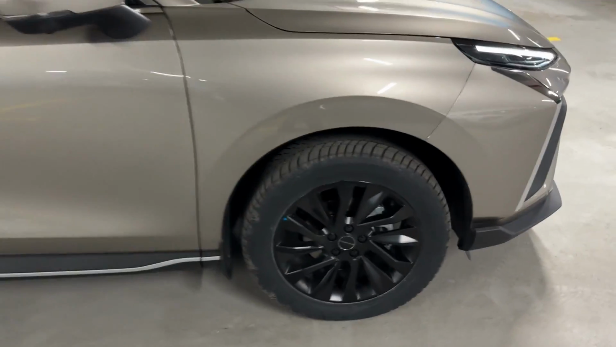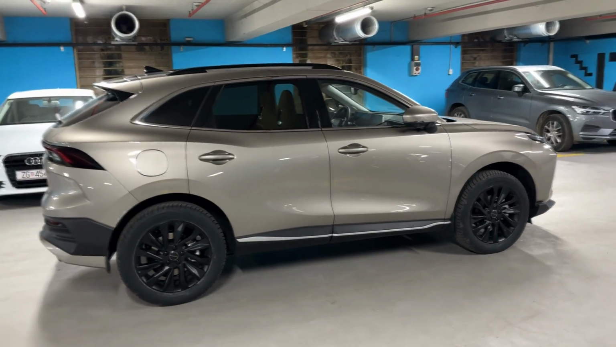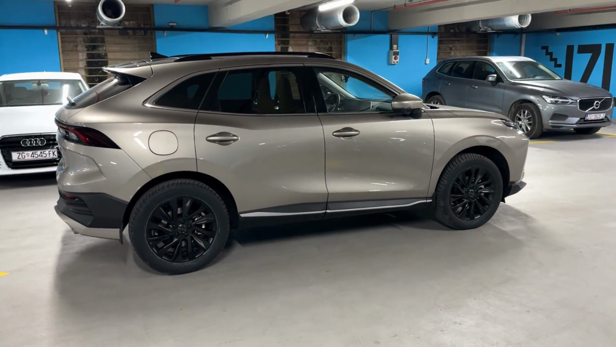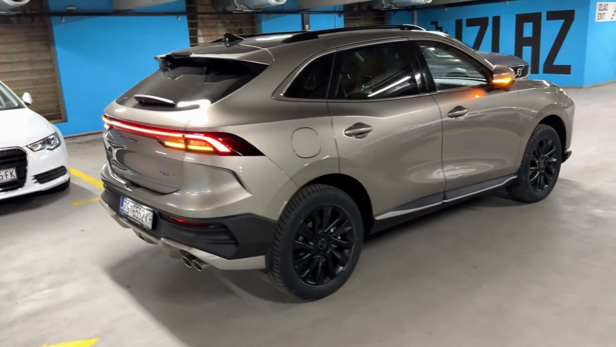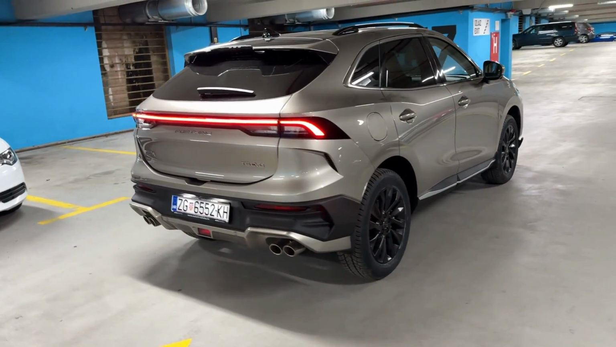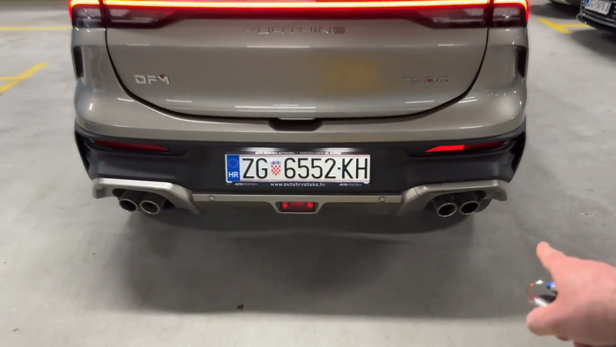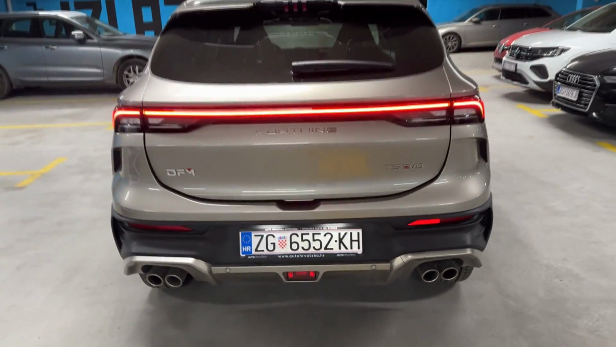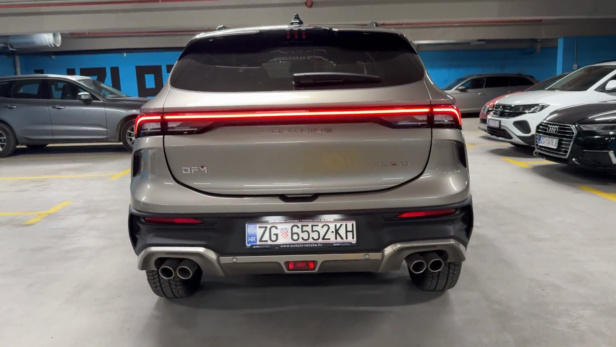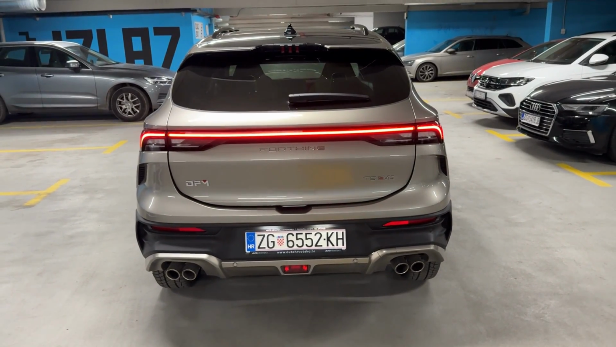You have the 19-inch wheels, as you can see, and 4 meters 56.5 centimeters is the length of the car. Now I will unlock it. Once again, you see the connected taillights, gorgeous design, and here you can see an even more pronounced lower section of the bumper on this sport trim. Of course, the 4 exhaust pipes, 14 lettering. You also saw the dynamic indicators.